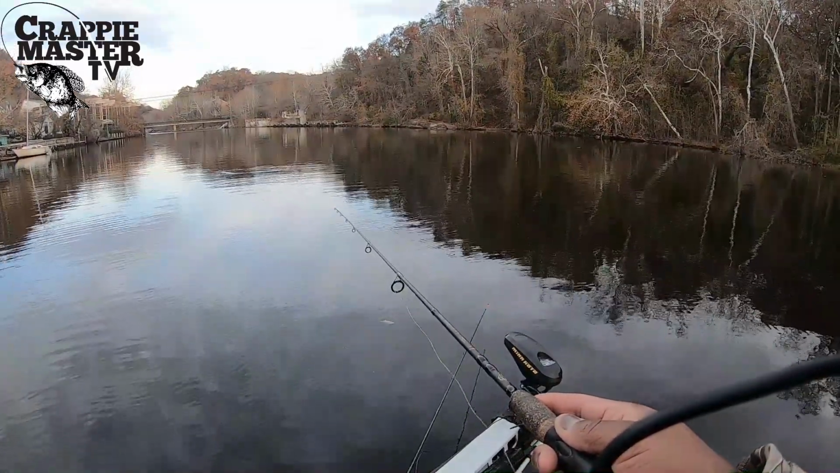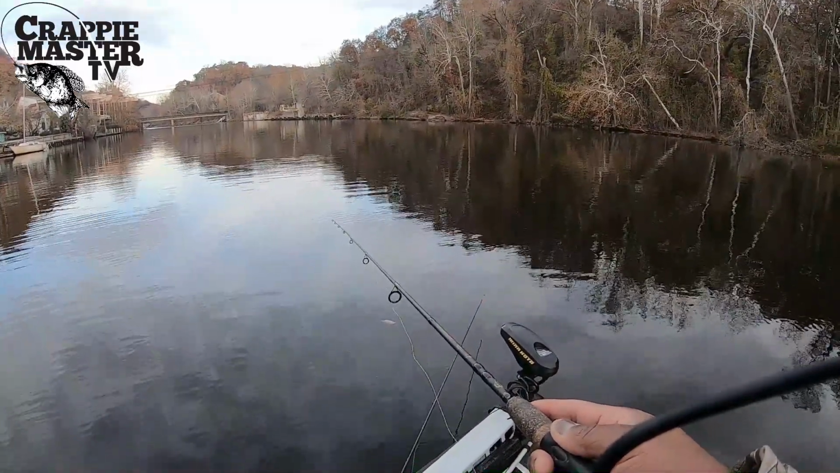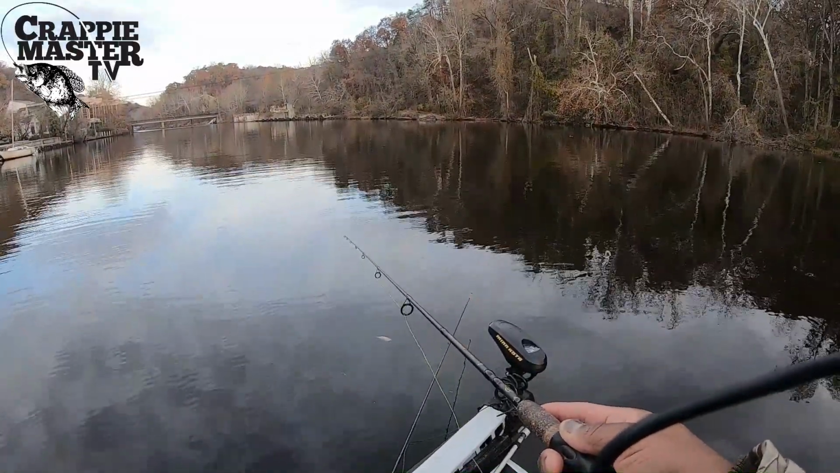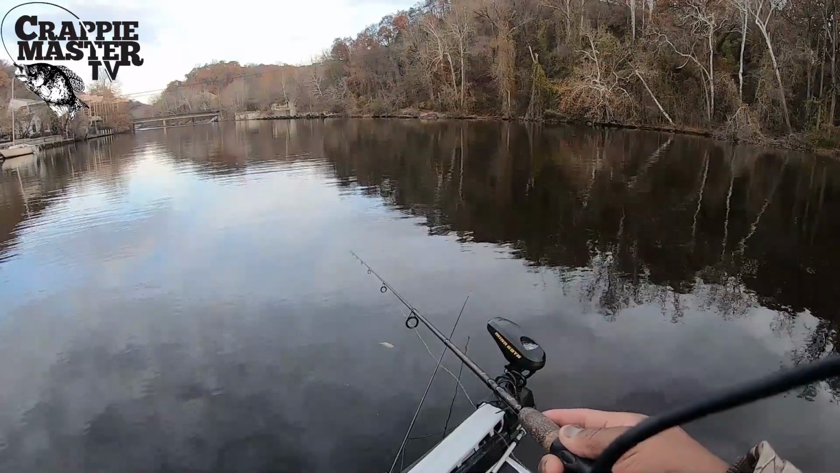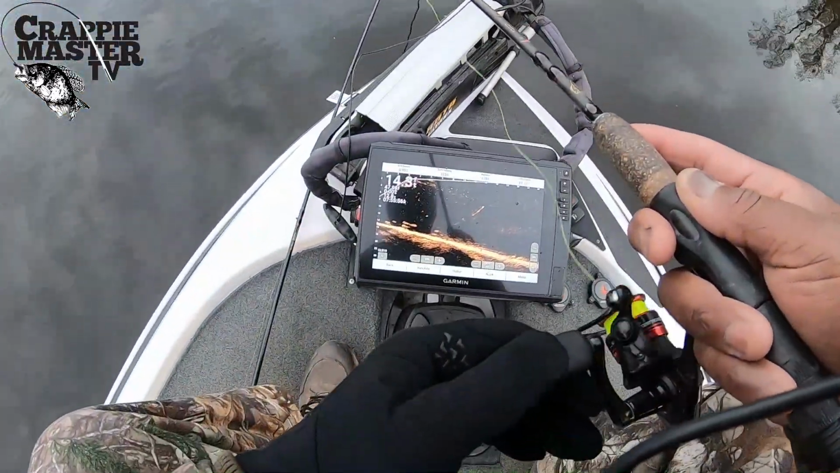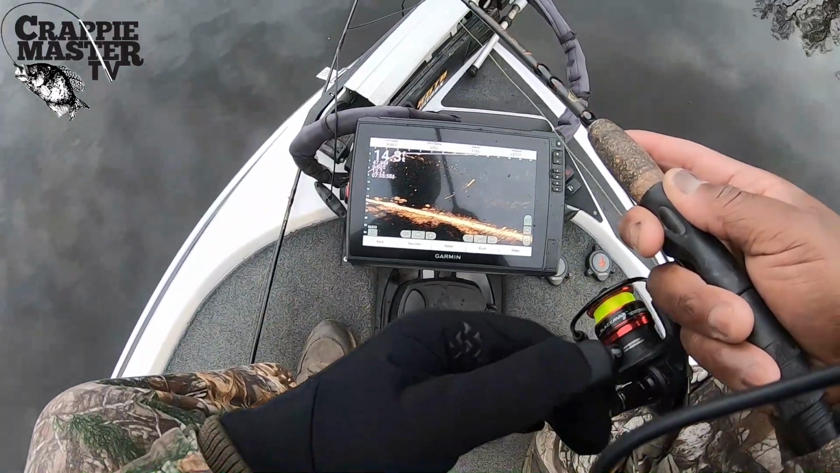I got one small one, true to form. I never start recording until after I catch one. So this is our second cast, and we'll see if we can get one out of that school there. They're literally right underneath the boat. As you can see, live scope is giving us a pretty good image of what we're dealing with.